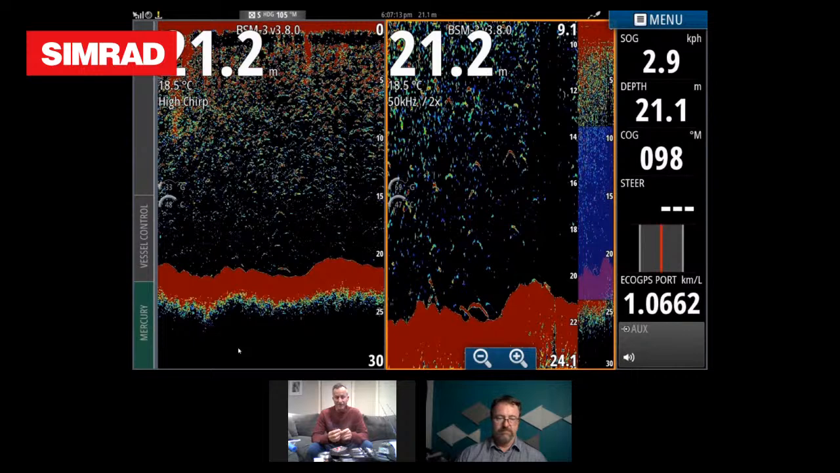And you can see that we've marked a snapper. I've got the colour quite high on this one, and that's why it's really red. But you can see that mark of the snapper on the high chirp. It's not zoomed in, but you can see that it's quite small, a bit of a mark. If we go across to the 50 kilohertz, look at that.